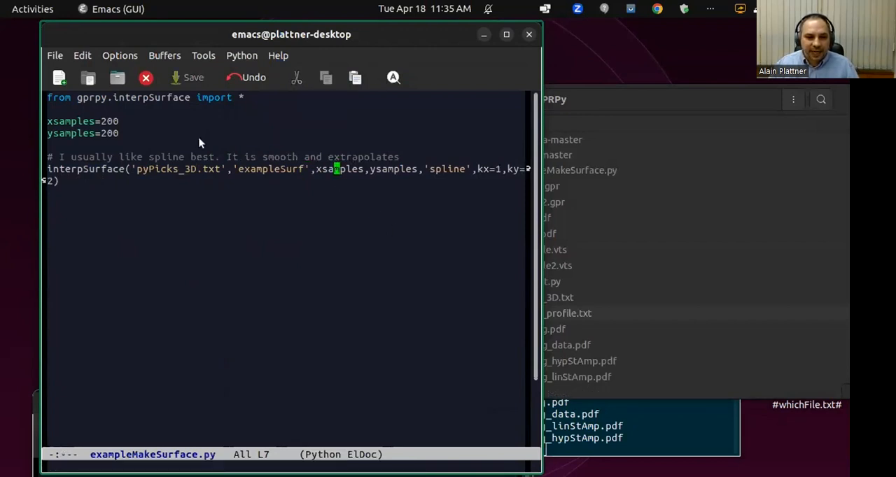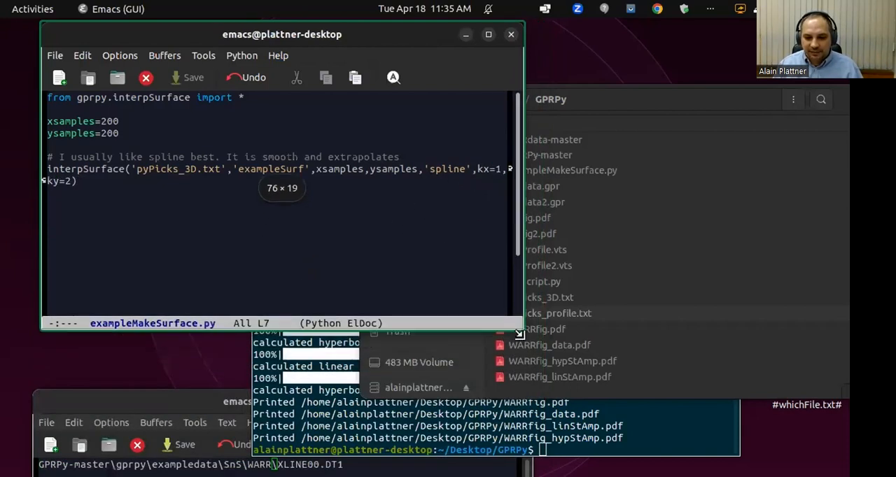Then we can give it how many X samples, how many Y samples. We want to use spline. And this here is the spline order in X direction and Y direction. The higher you make those, the more faithfully it will follow your picked points. The lower you make those, the smoother it will be. Let's make it quite smooth, like this, for example. You can always play with those and try it again.